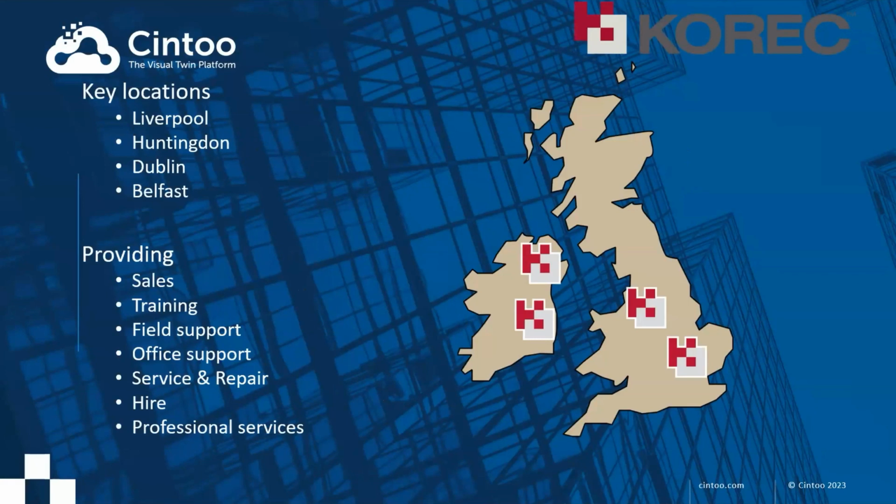We live in the UK and Ireland with physical locations in Huntingdon, which is where I live personally, and Liverpool, Go Reds. And also we have physical locations in Belfast and Dublin, which is one of the loveliest places you'll ever be in your life. If you ever get the chance, I will definitely recommend it. But one of the things that sets us apart is that we have local servicing and training for basically everything. So we provide local sales across the country, local training.